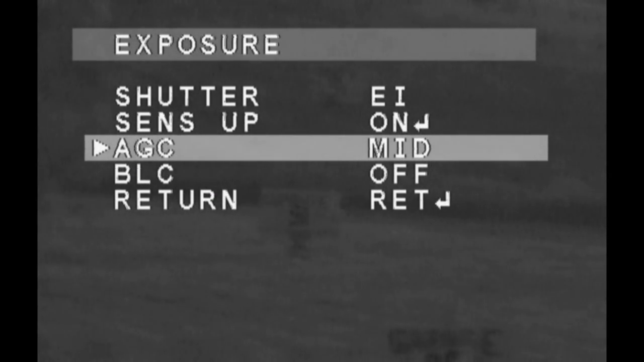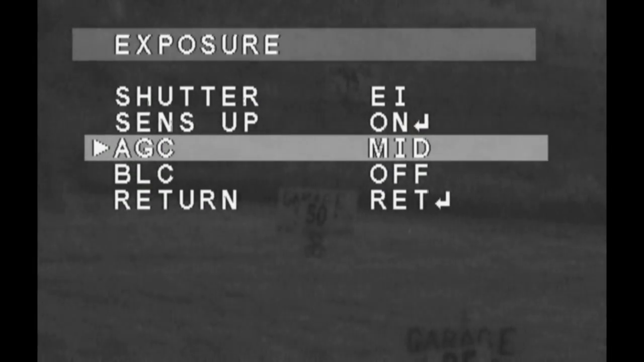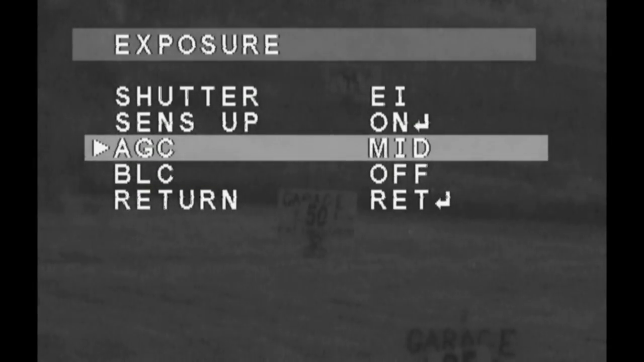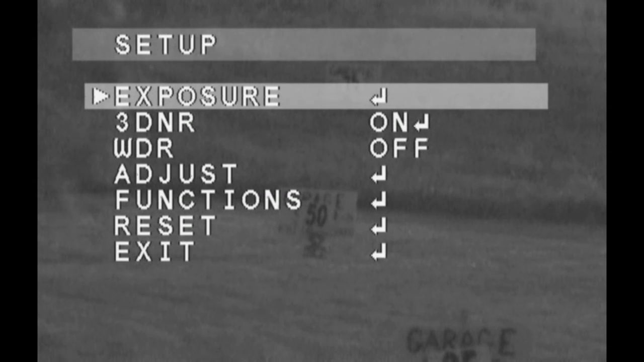AGC, we're used to that. Right now, the old other Wattec, the 902H2 that we're used to here, can mostly handle just the low. Mid or high, you get just a lot of that white snow and yuck. So in our application, there is a lot of adjustment, as you can see here, for your current conditions. Whatever you're out at night, whatever the setup is, how much moon you got, etc. You can tweak this stuff right on the fly, which is just awesome.